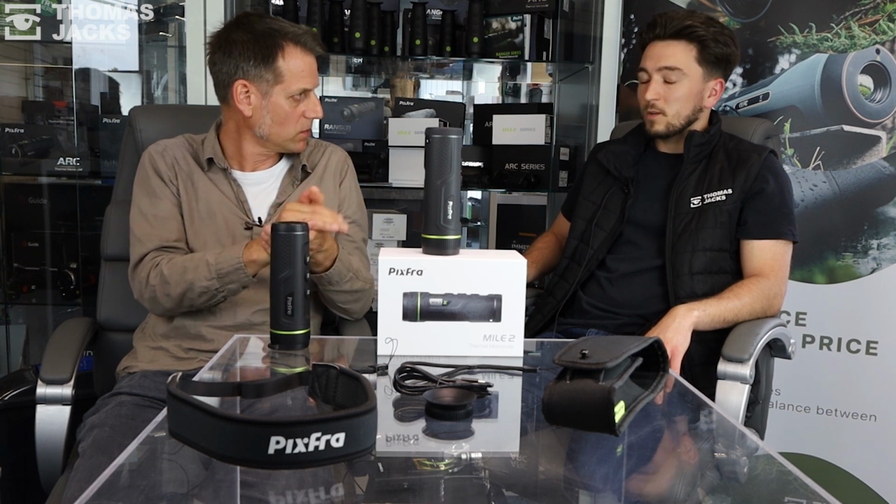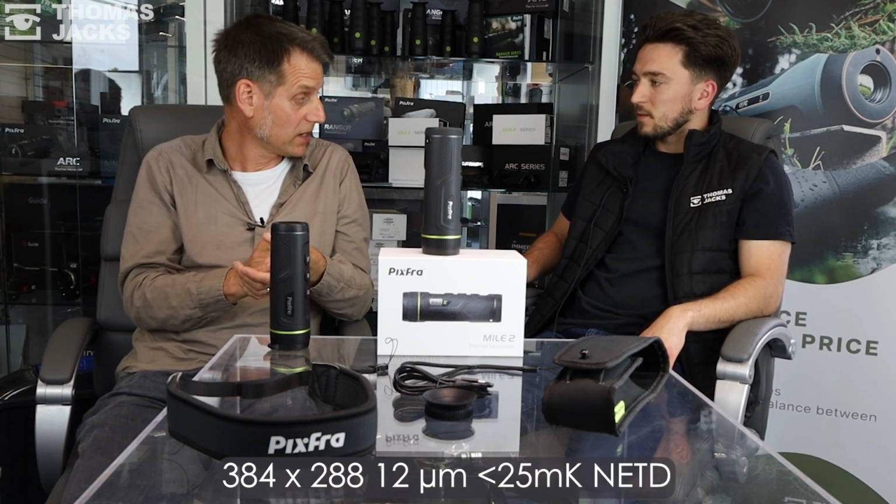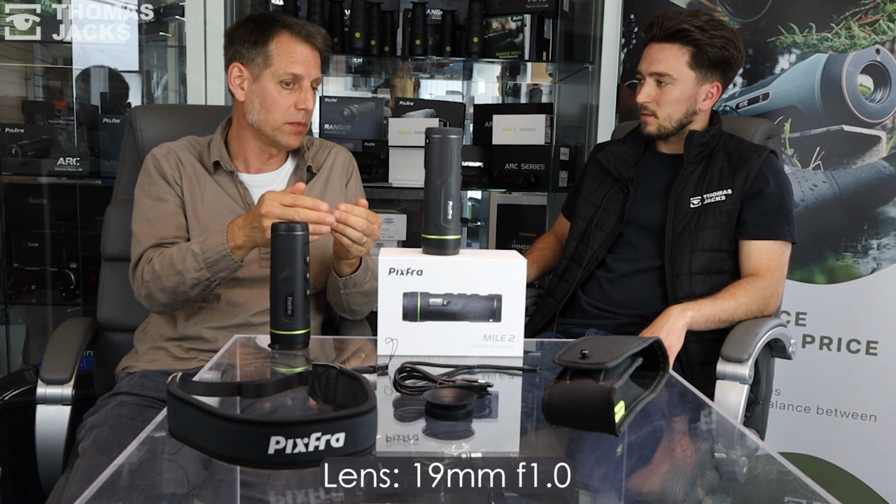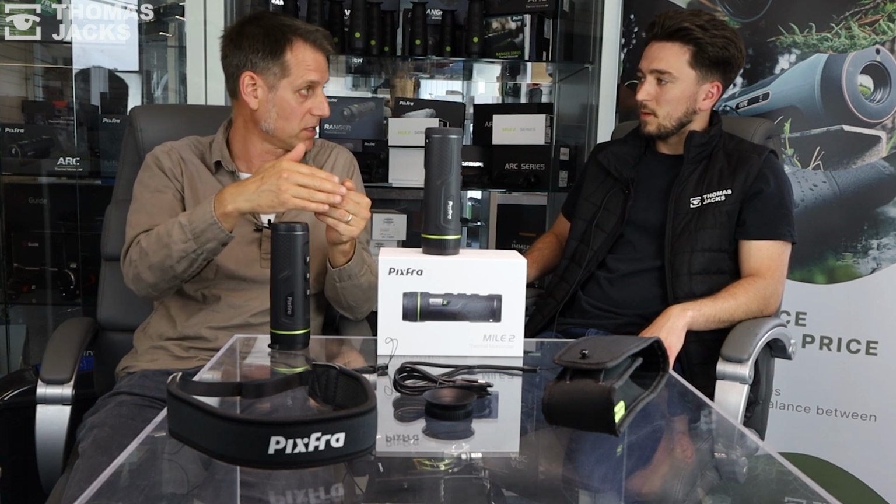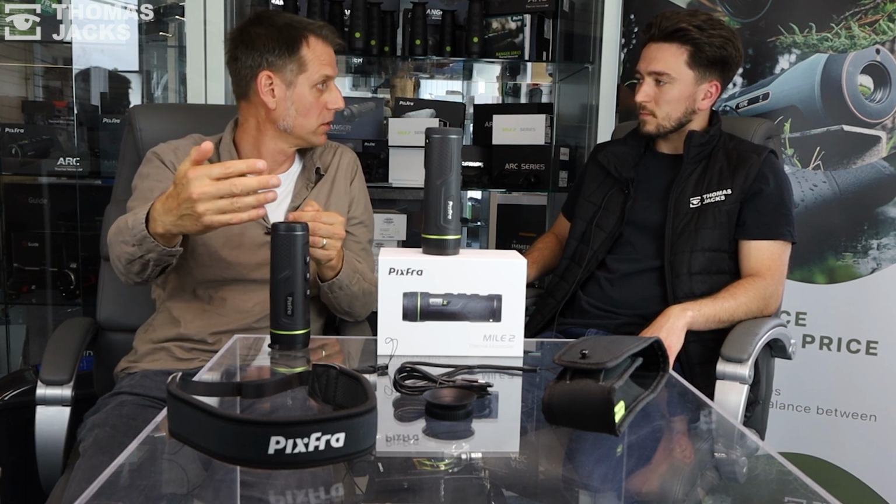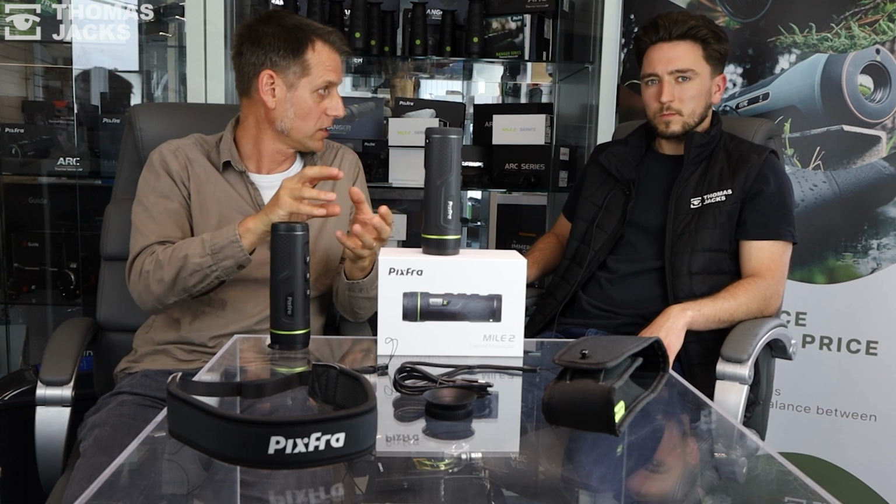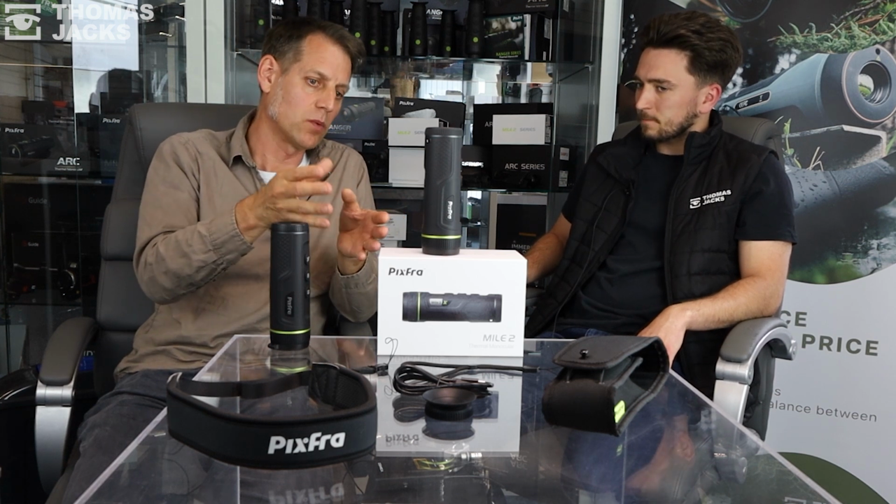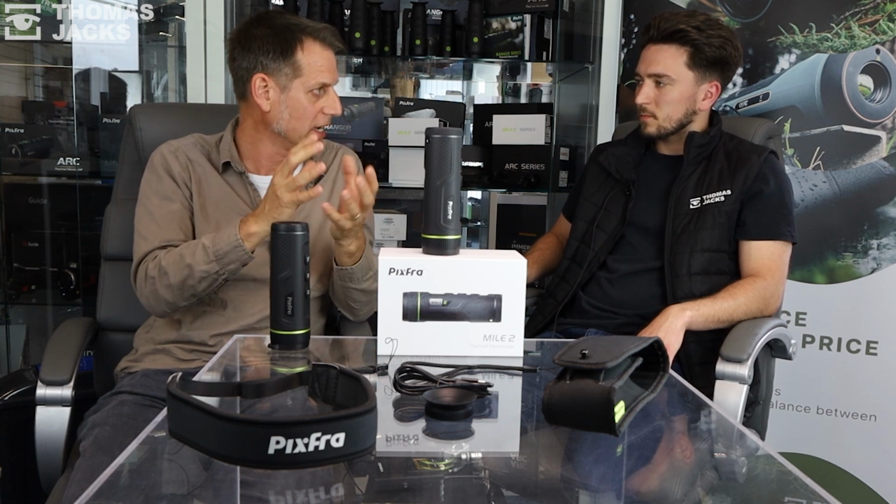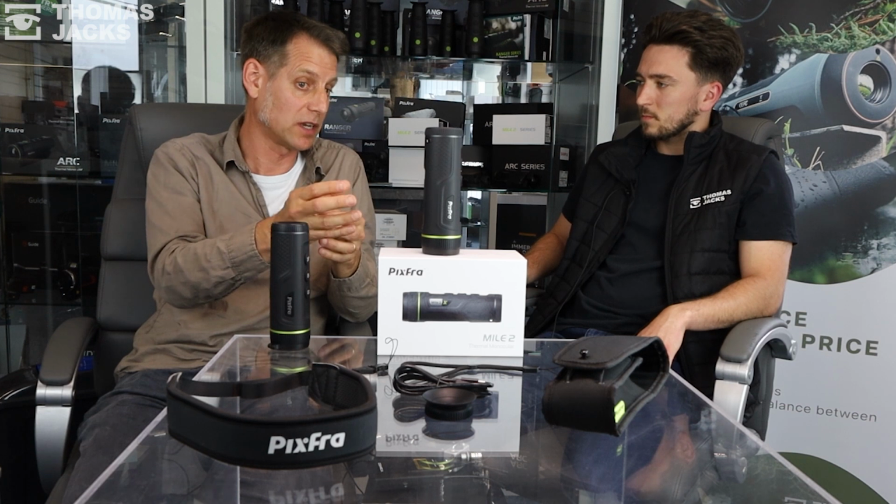Just remind me again the size of the sensor we've got for this one. So it's a 384 by 288 sub 25 millikelvin sensor. Right, so there's a lot of pixels in there, and this has got a 19mm lens. Correct. That combination gives you the capability to do the close-up stuff, and now we're starting to be able to go out at a good range of a few hundred meters, comfortably being able to identify stuff. With the base models you're detecting and using some of your field skills to help identify what you're looking at, but we're now getting a much better capability within the unit itself to give us a lot more clarity.